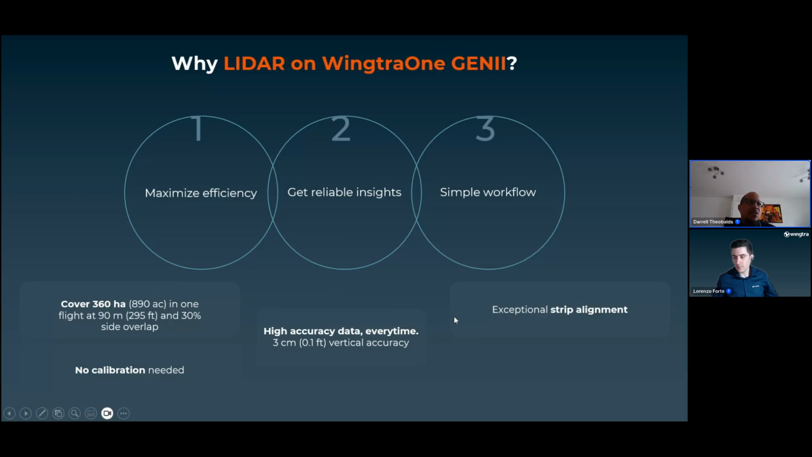No strip alignment, so very little work to do in the Lidar app. As you saw, you click on the start and the end of the strips, and then you save that information and you export.